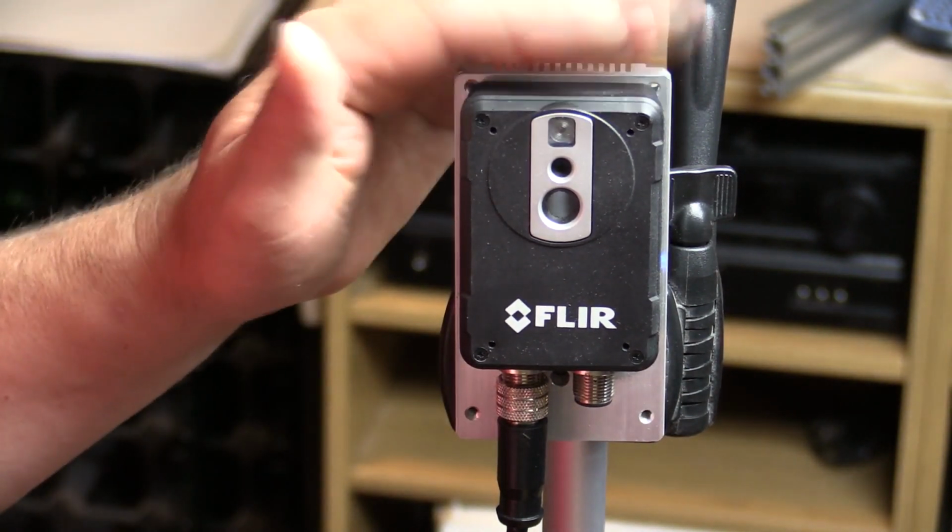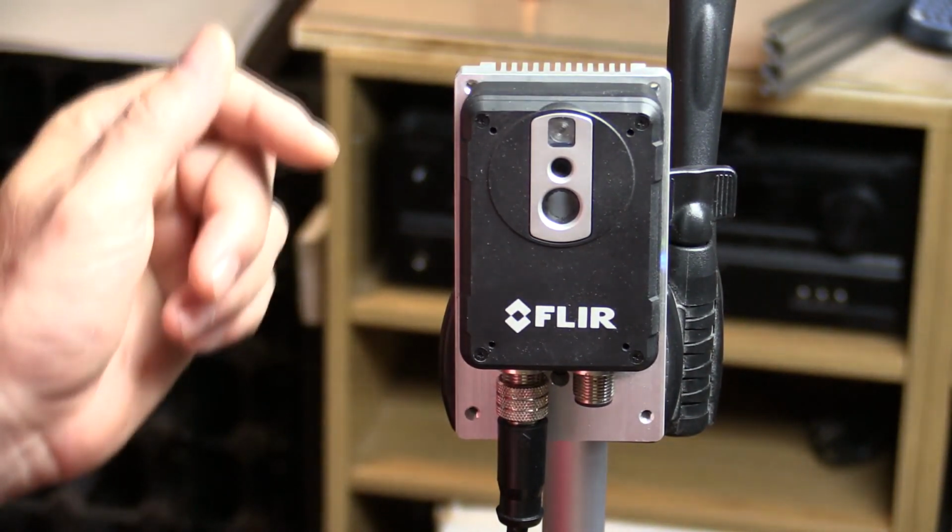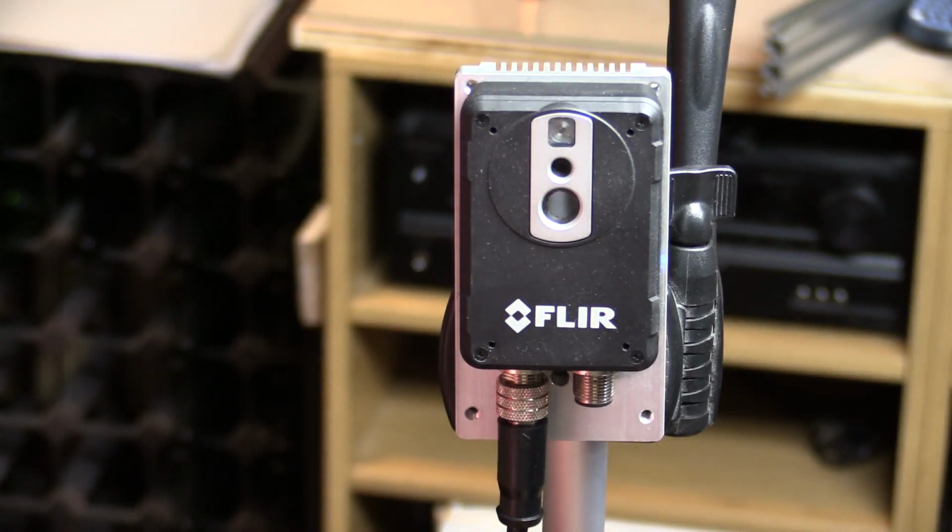Anyway, all I have right now is this AX8, which has proved very useful for doing this demonstration.